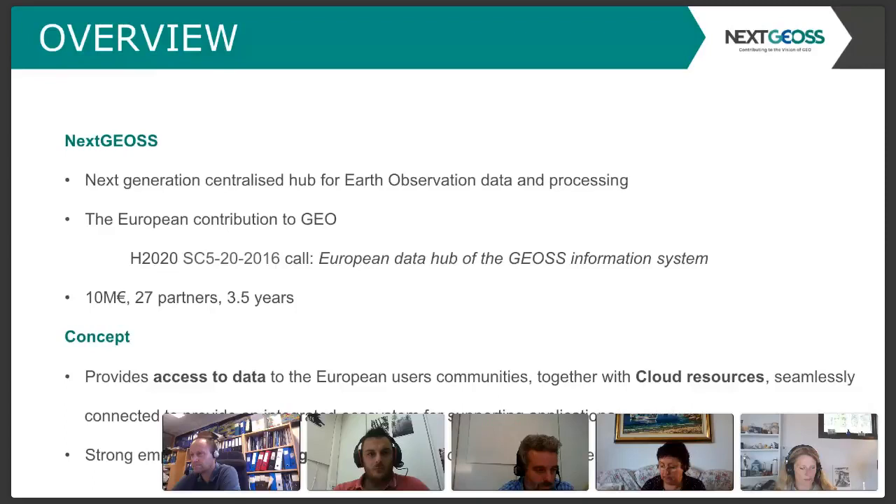It was in response to a call in 2016, and we're a consortium of 27 partners that will pursue the goals of the project for 3.5 years with a total budget of 10 million. The concept is to provide access to data and cloud resources seamlessly so that the users can create their own geo-related applications based on Earth observation data.